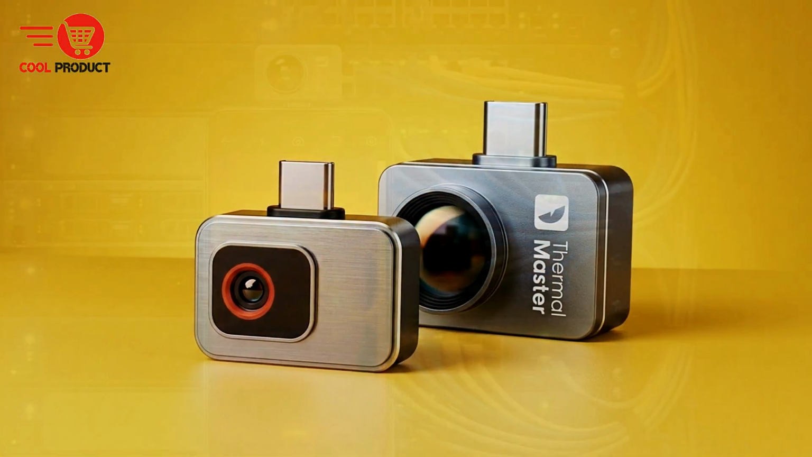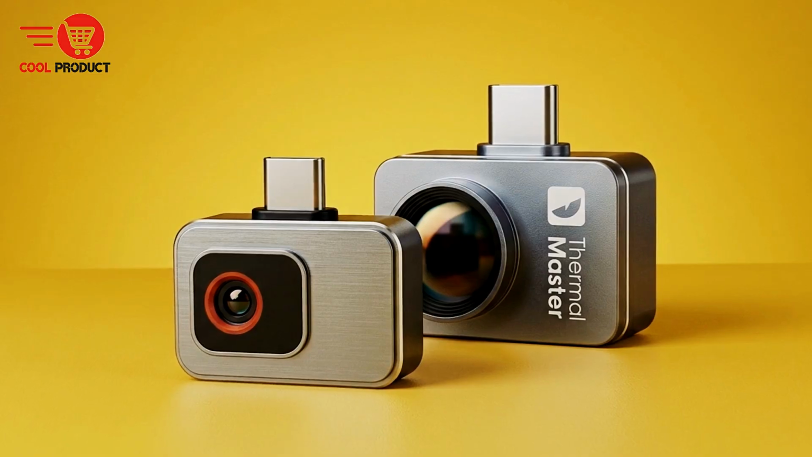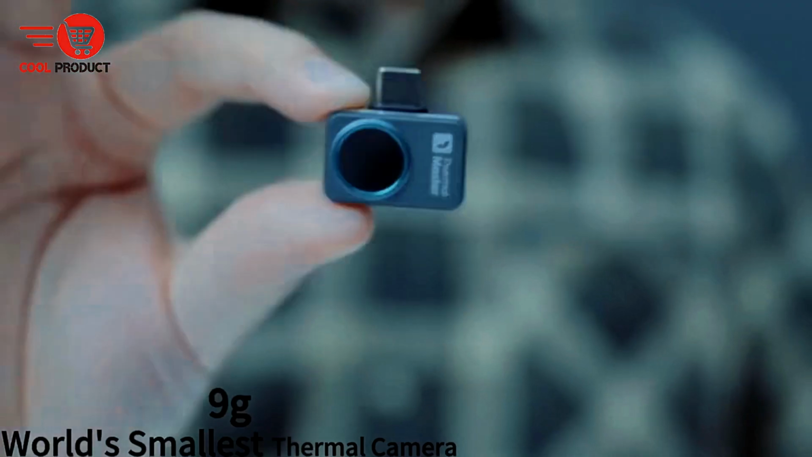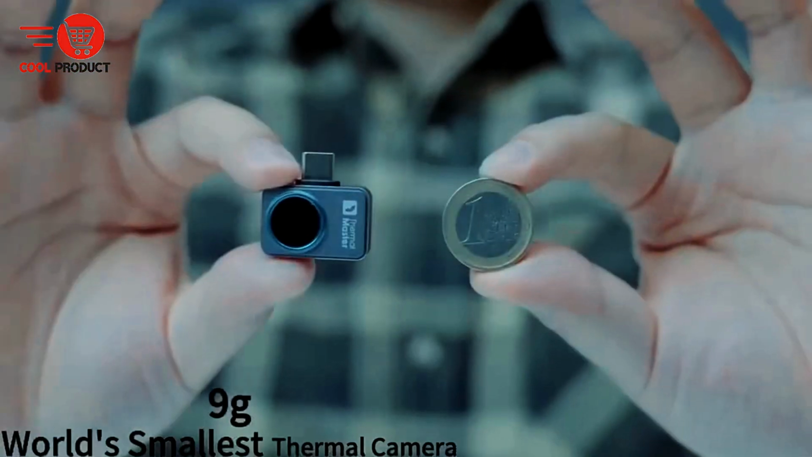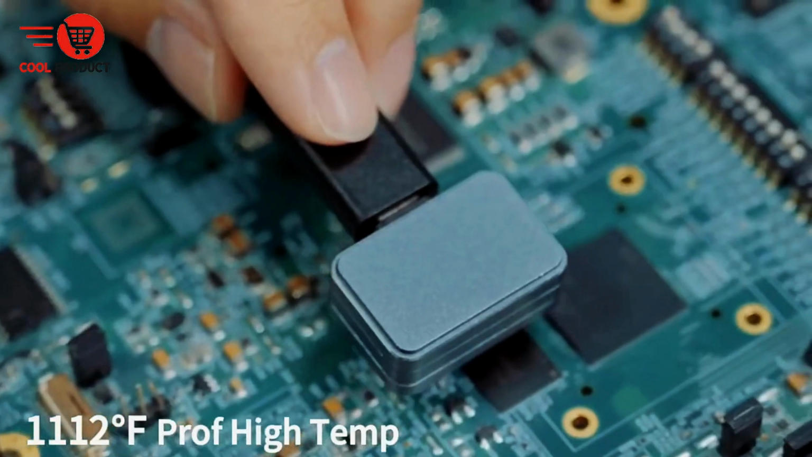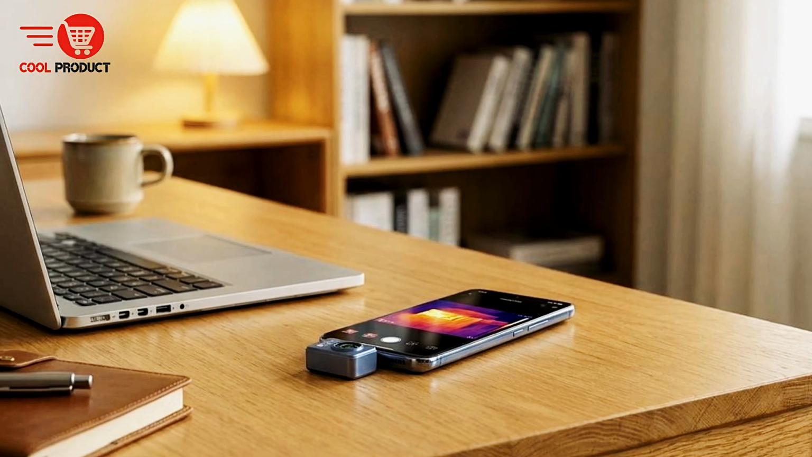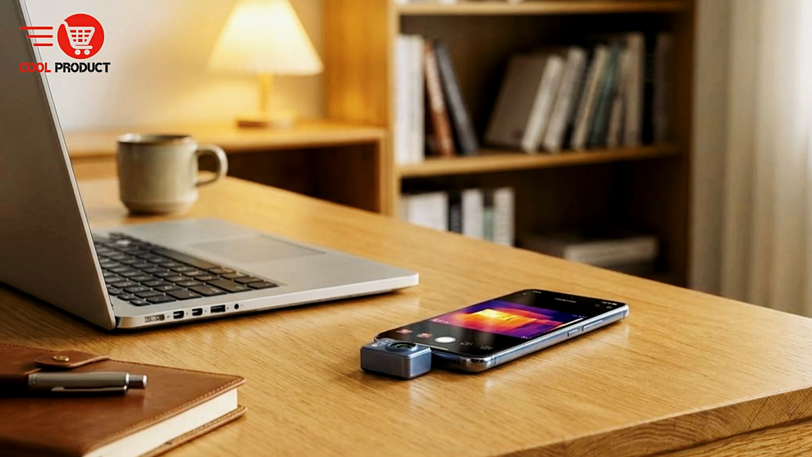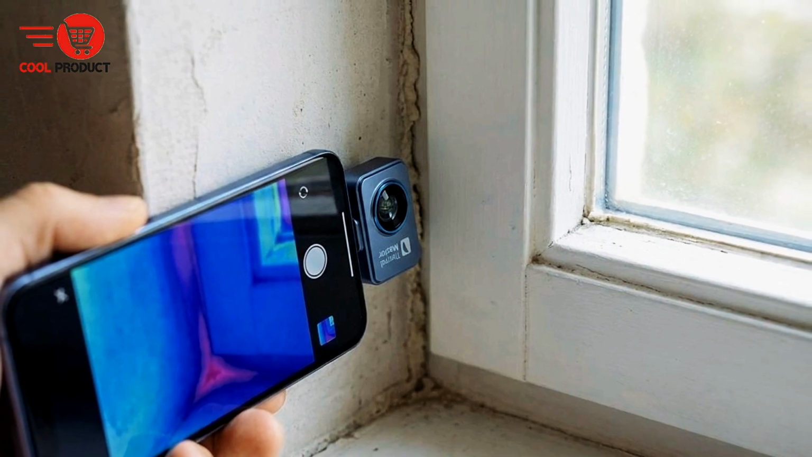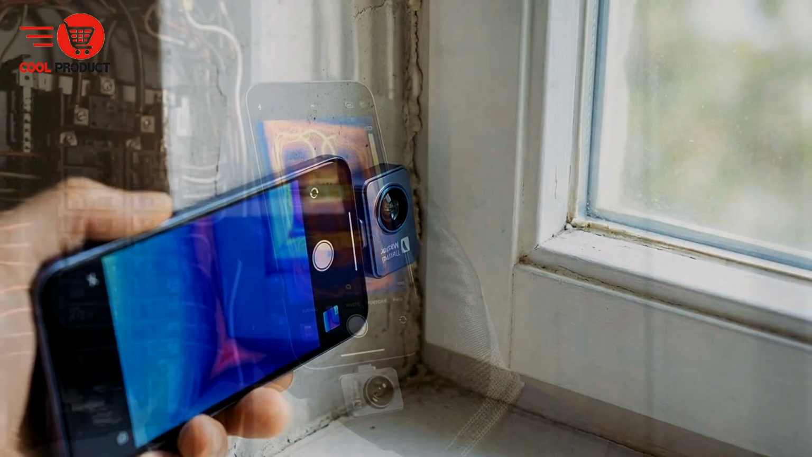This makes it ideal for inspecting electronics, HVAC systems, and electrical components where precision really matters. The ThermalMaster P2 Pro offers high-precision temperature measurement with an accuracy of ±2 degrees Celsius at the PCB level. It supports a wide temperature range from -20 degrees Celsius up to 600 degrees Celsius. Whether you are checking low-temperature cooling lines or high-heat industrial parts, you can rely on stable and accurate readings for